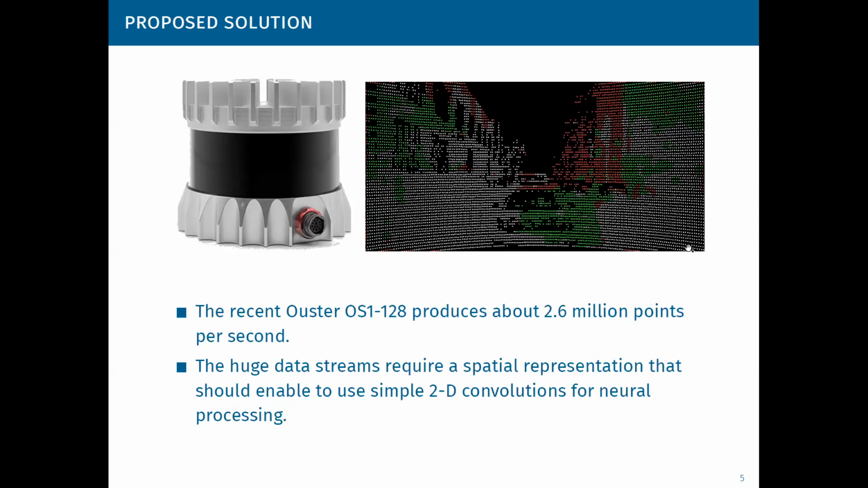There are some neural network architectures that were designed purposefully for 3D point clouds, but they are suitable mostly for small point clouds, like for recognition of individual objects, and they cannot process all the points acquired from a modern LiDAR in real time.